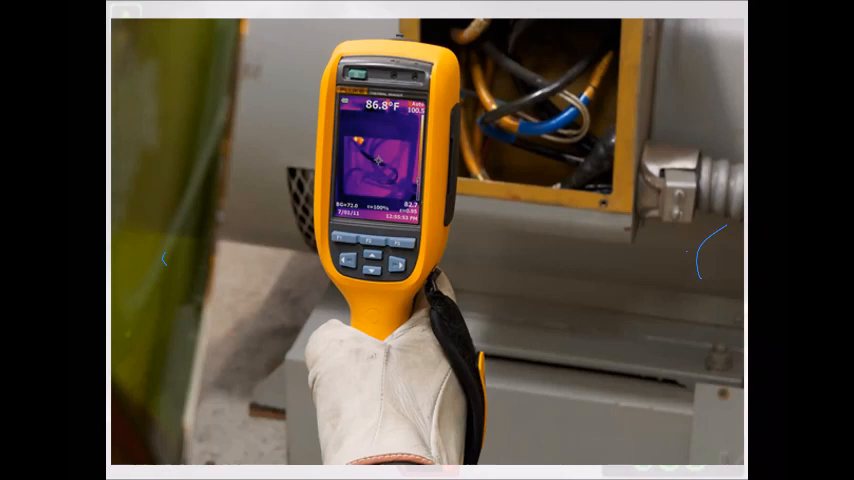So the problem though is, this isn't a dig on fire chiefs, but they see something that costs $100, $200 at Grainger, and they think it's going to work in a fire. That's not the reality that we live in with these. We have to do our homework when we're buying a thermal imaging camera.